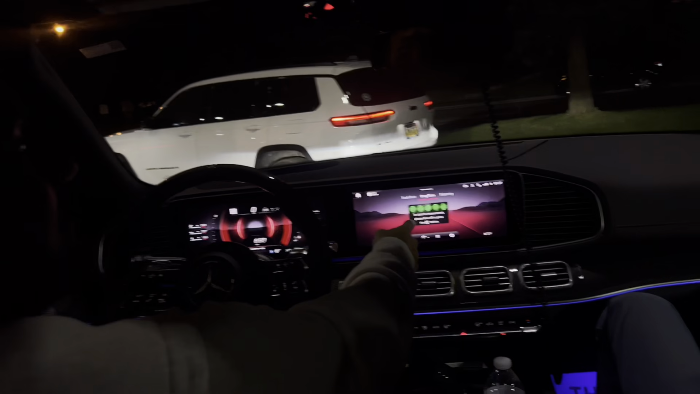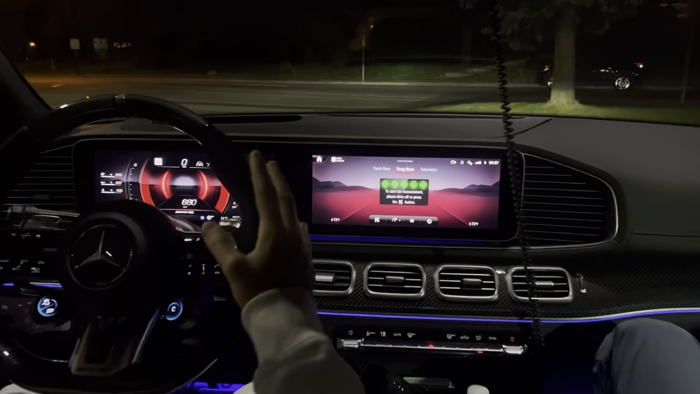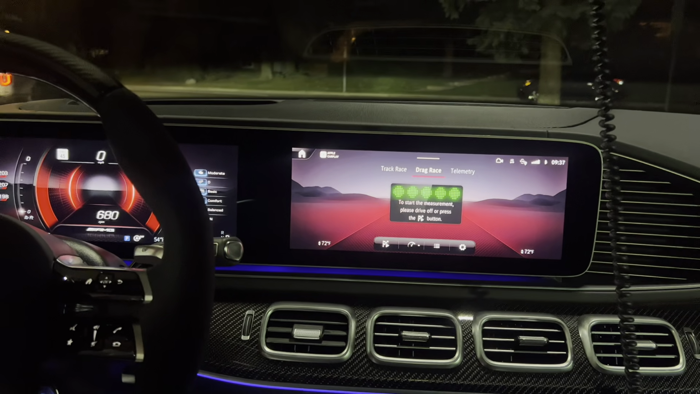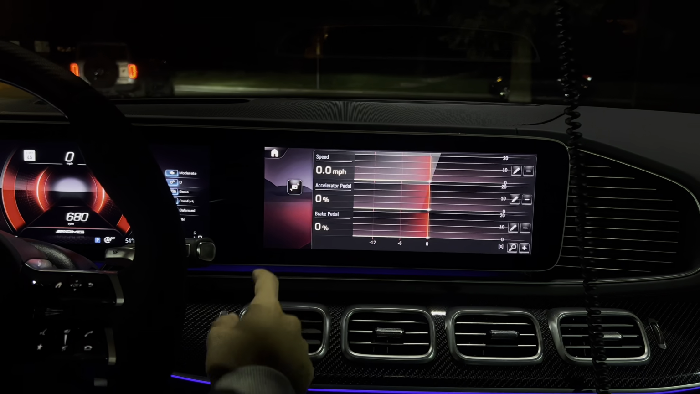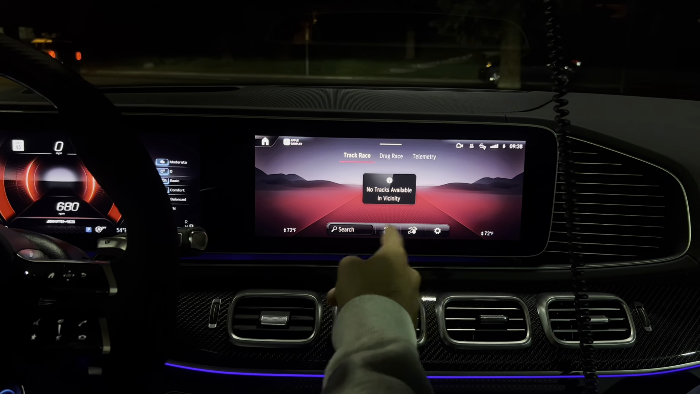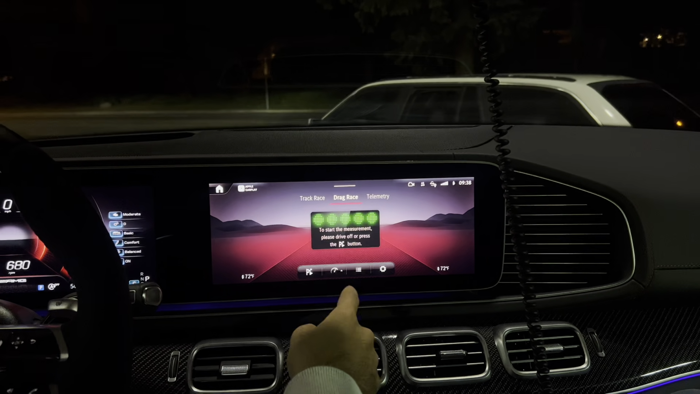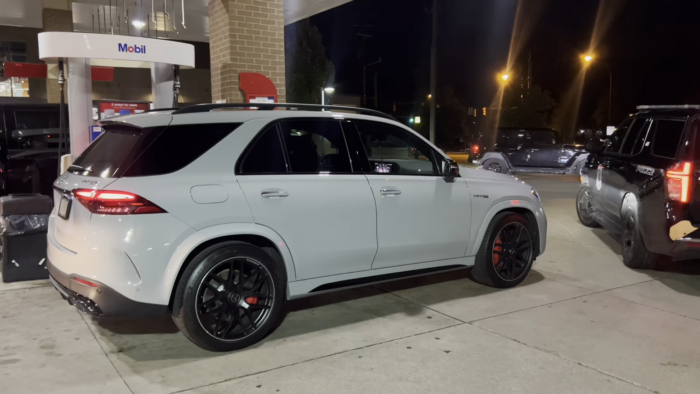This is drag race. There's not many of this car. No way. So it will flash red and then green if you want to do a launch control test or something like that as well. Wow. You got your telemetry. Wow. Make that big screen. Track race. You could do maps, all different types of maps and stuff like that. And you could do a braking, a quarter-mile test, and all that.